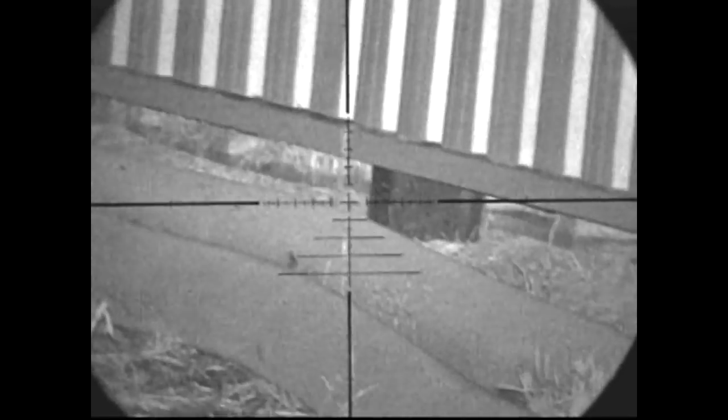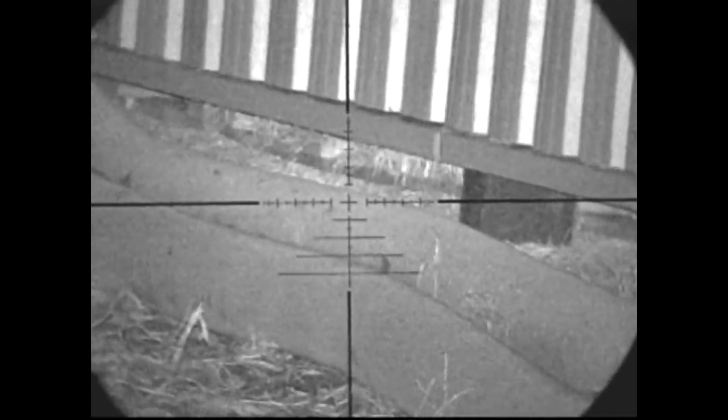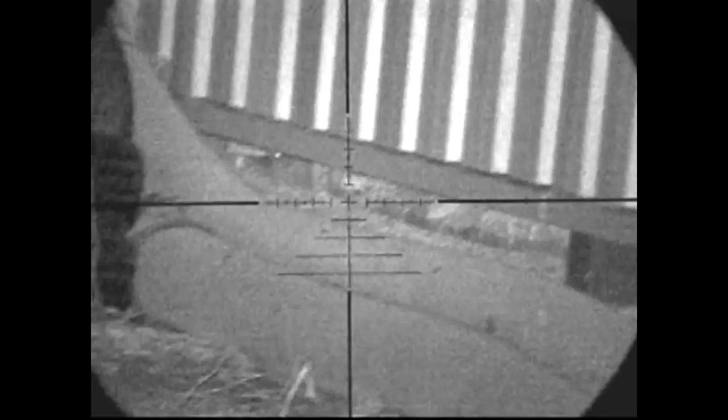However, this one, wallop, right on target, beautiful. I'm just keeping an eye on that one. There he is kicking himself out. That's his back legs kicking. He's not jumping from the front. So I'm very happy that is a nice clean headshot and he's dead. Back legs kicking, tail spinning or helicopter tail is indicative of a good headshot, so I'm happy that one's dead.